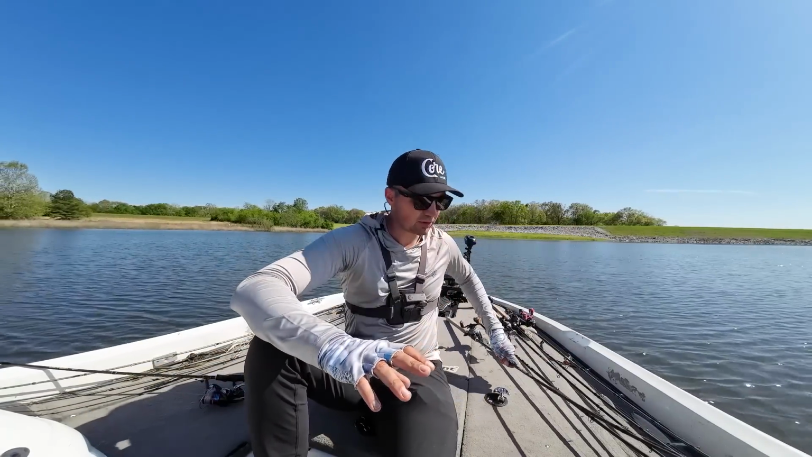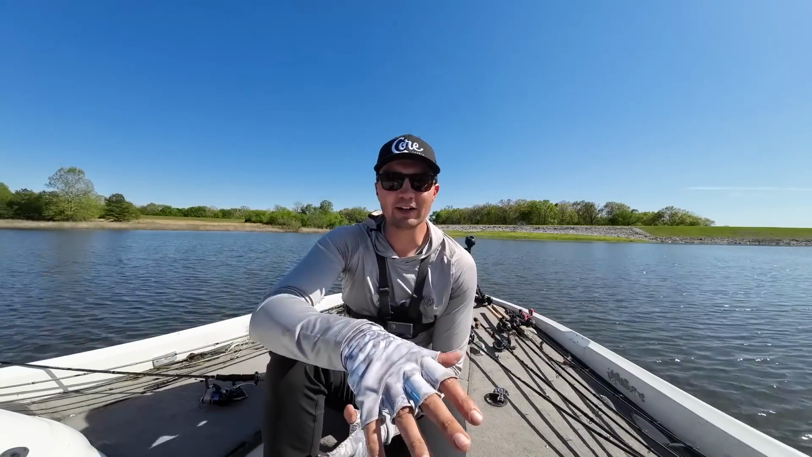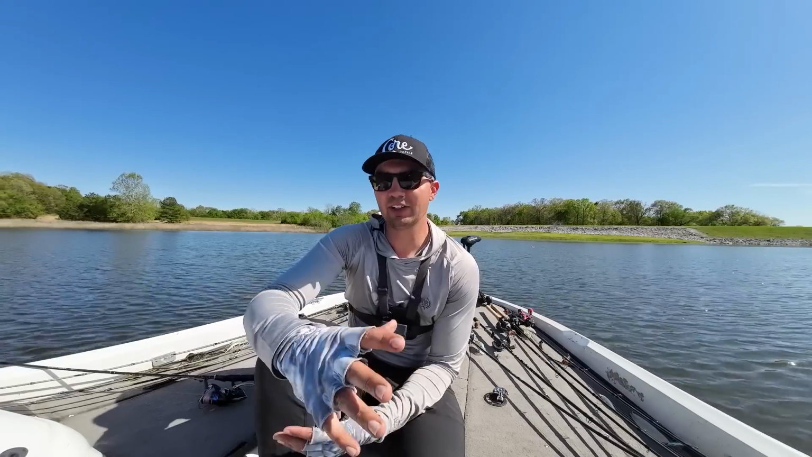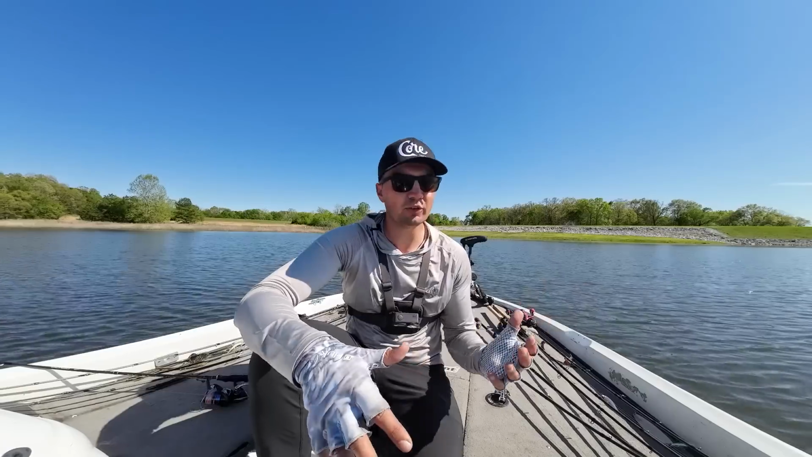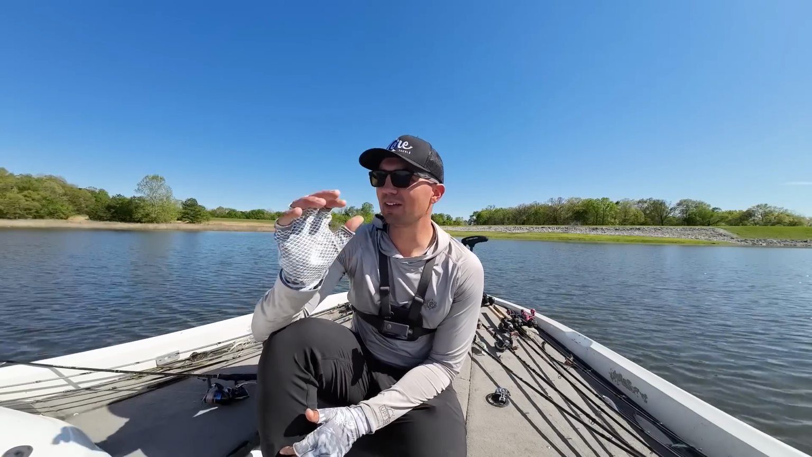So those are the baits I was throwing today, and kind of a great 1-2 punch on lakes that have gizzard shad in them in this post-spawn. The lake I'm on, again, is a little bit ahead of probably the other lakes in this area, or maybe lakes in your area, but within the next 2, 3, 4 weeks, you're gonna be able to find schools of fish just like the one that I found here, and you're gonna have to search around your lake.